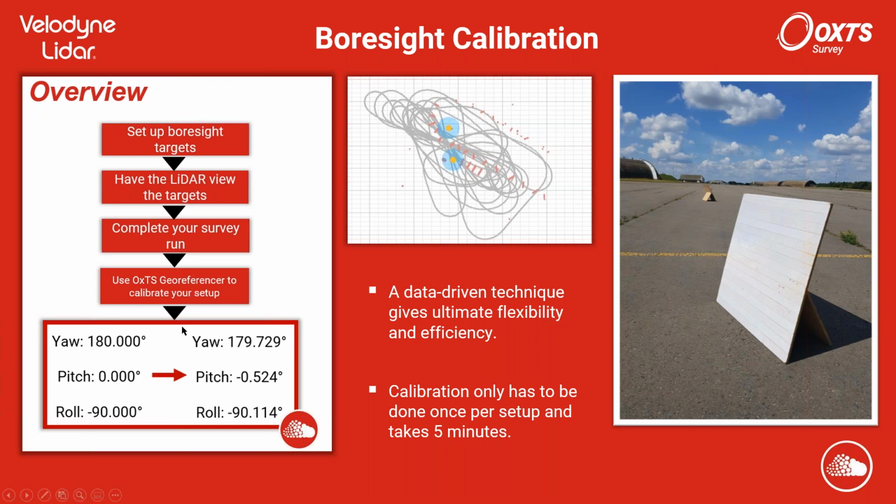So an example you can see here, you can see these angles that were put in at the start, 180, 0, minus 90. And after calibrating, you can see the points of a degree that it's calibrated to. If you remember that calculation at the start with the 0.1 degree error, giving you something like 10 centimeters of point position error, you can see how important the bore sight calibration is as well.